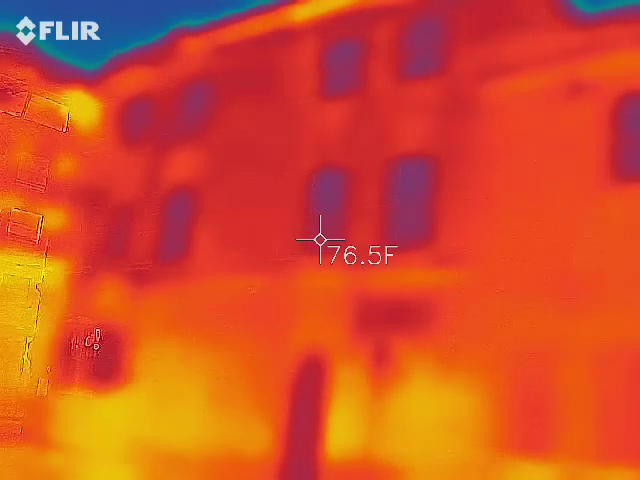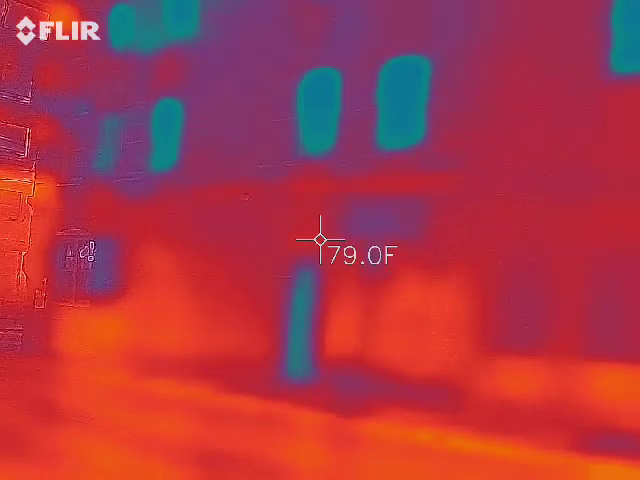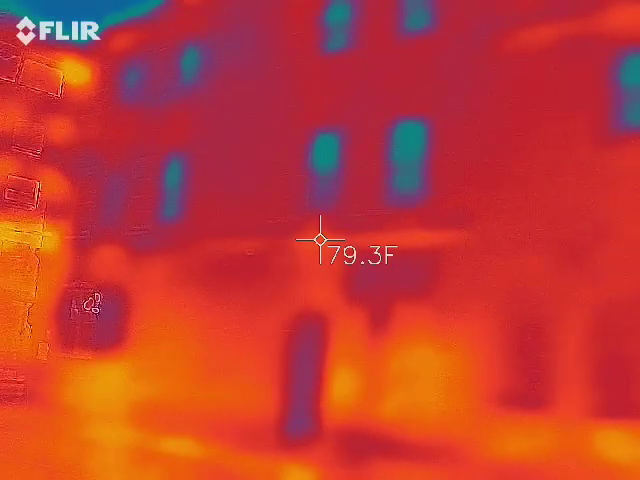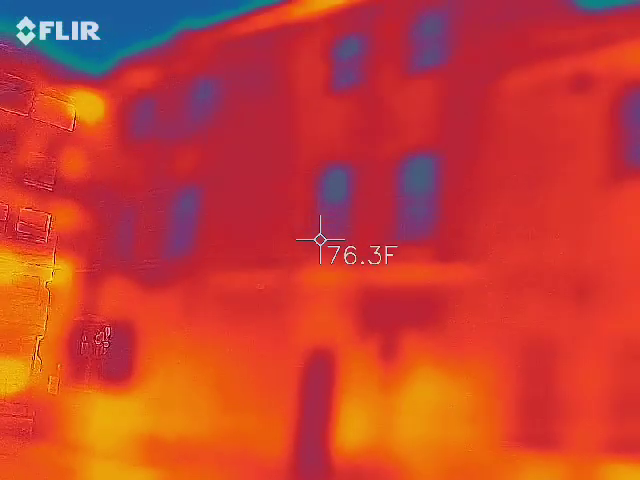So I didn't even tell this story until I got the thermal imaging camera. Now I know it can't see through windows, but we actually caught some boards outside the windows. This is one of those locations. So if you want to try to find something that's repetitive like that, if you can actually capture something, Keith has just taken some slow sweeps for me.